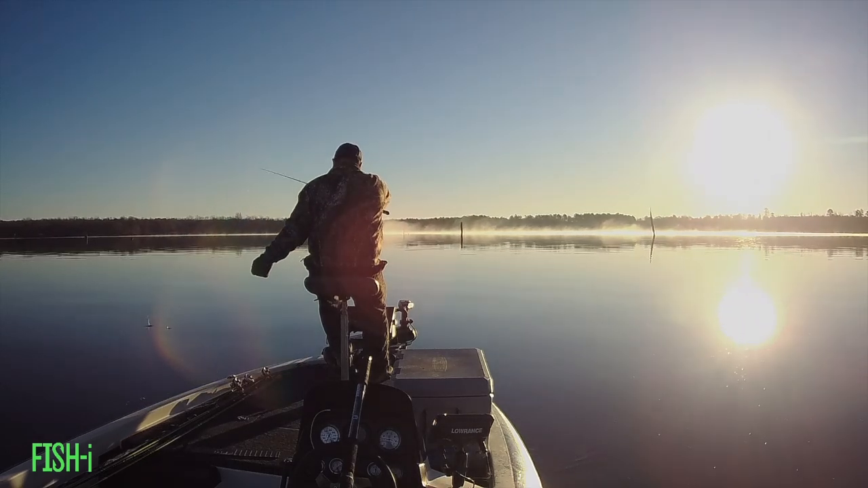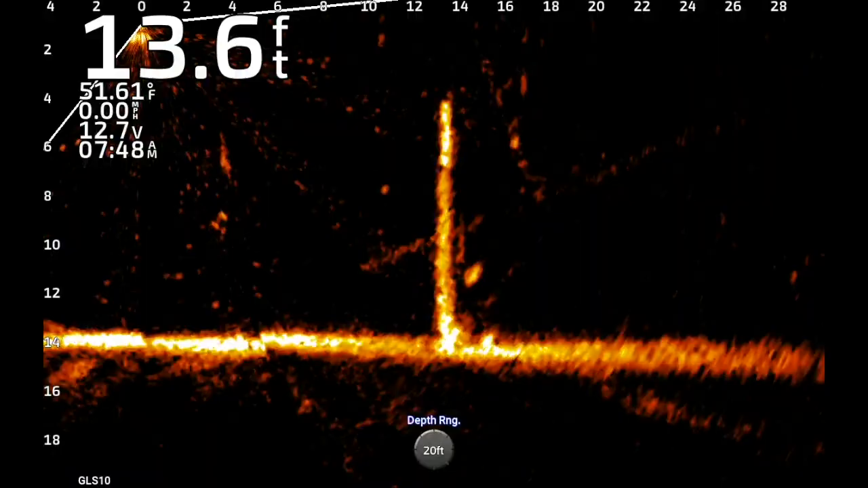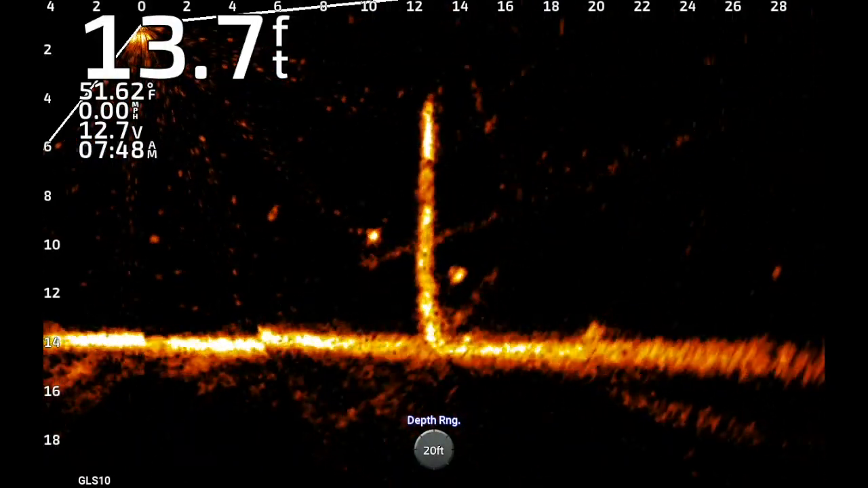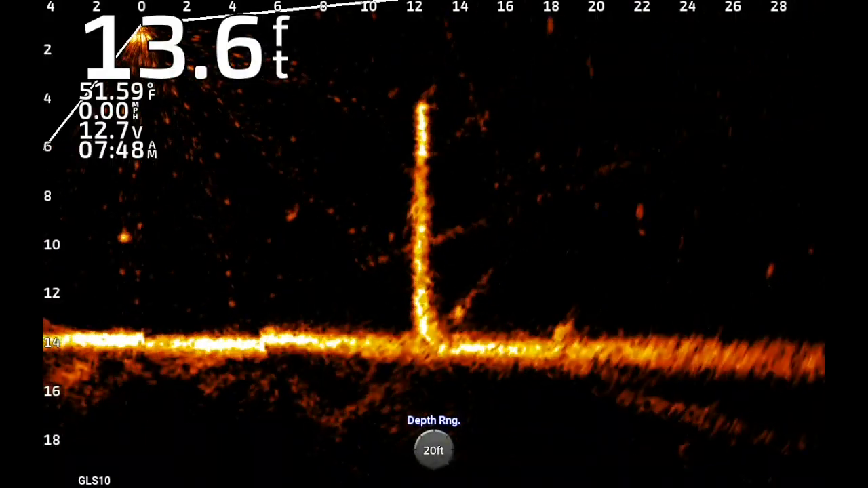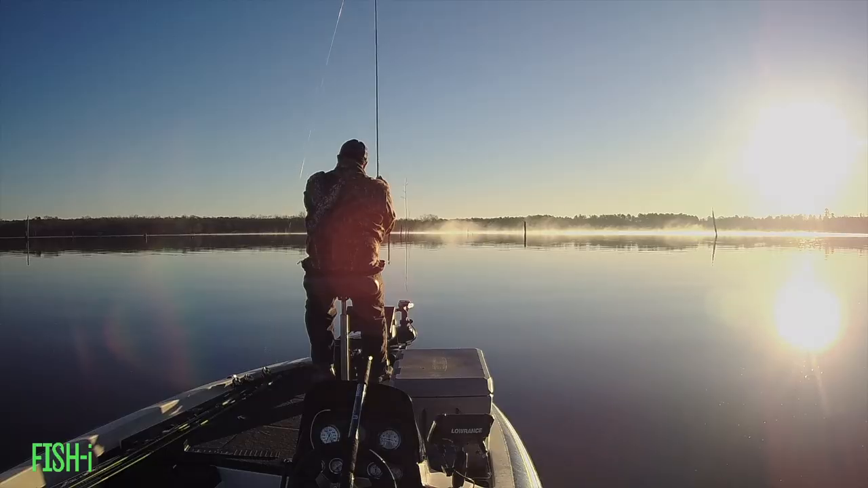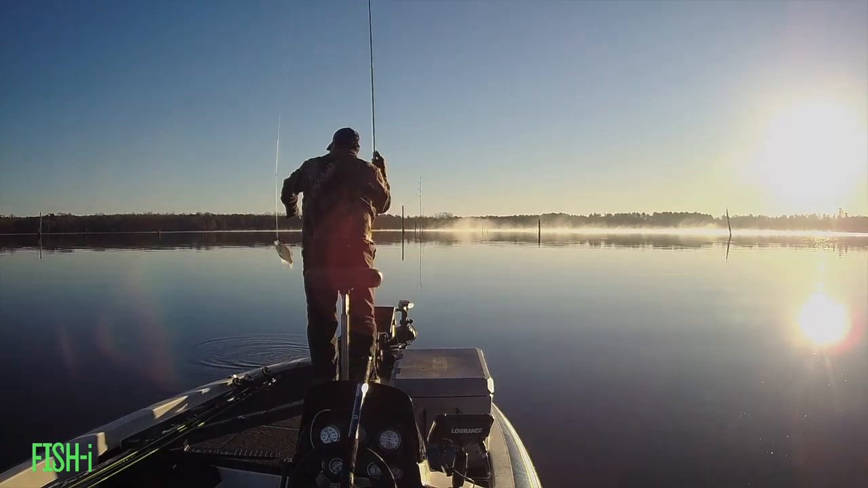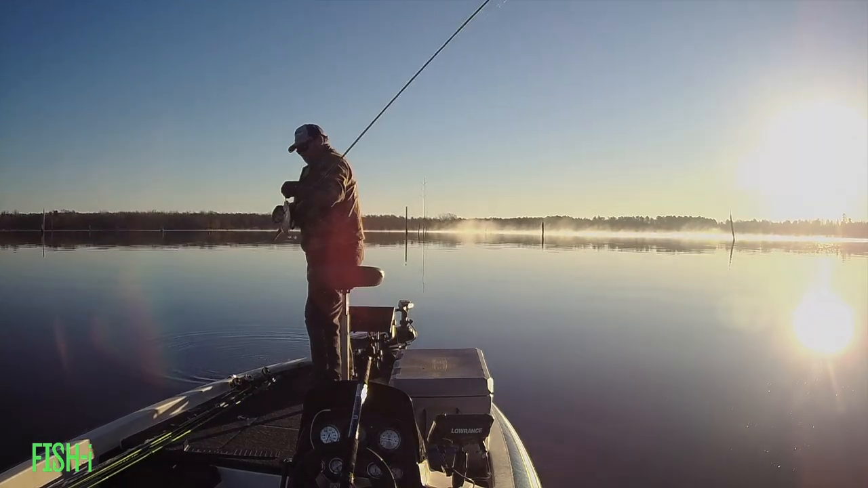Our first victim is sitting about 12 foot deep in 13 foot of water. He's about a 10 1/8 inch fish. The minimum length limit on Erling is 10 inch minimum, so I don't really want to try to push the limits on that. You're going to look for fish that are closer to 11 before we even think about keeping them.